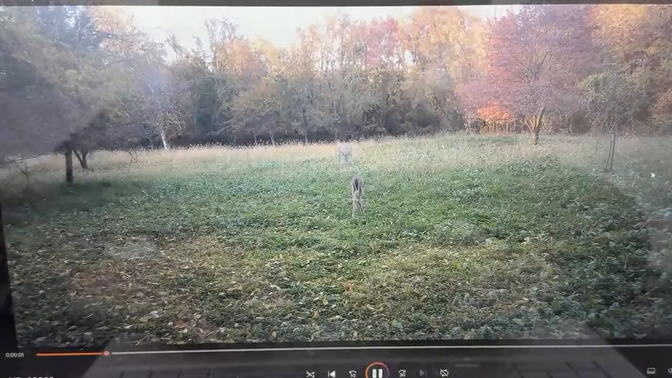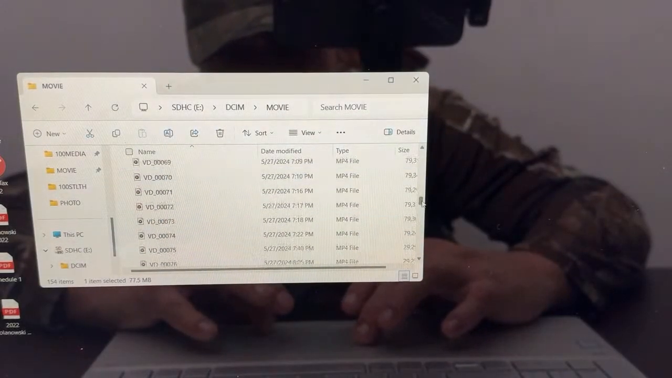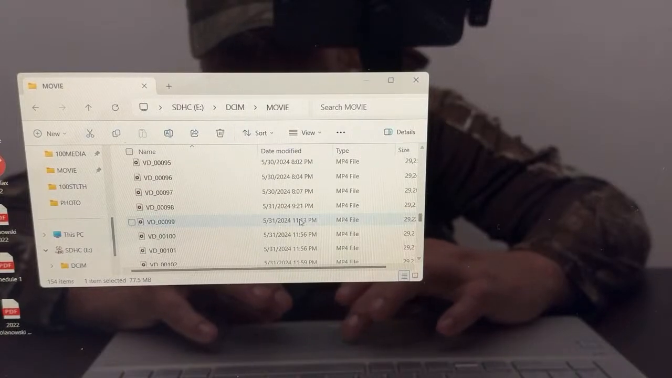But there's a lot of doe down here. He has 3 doe licenses, so I don't know if we could shoot a doe on first day, though. I'm not sure. So there's 531. We're gonna look at that. But that's the night pictures, the cameras, camera quality we're getting.